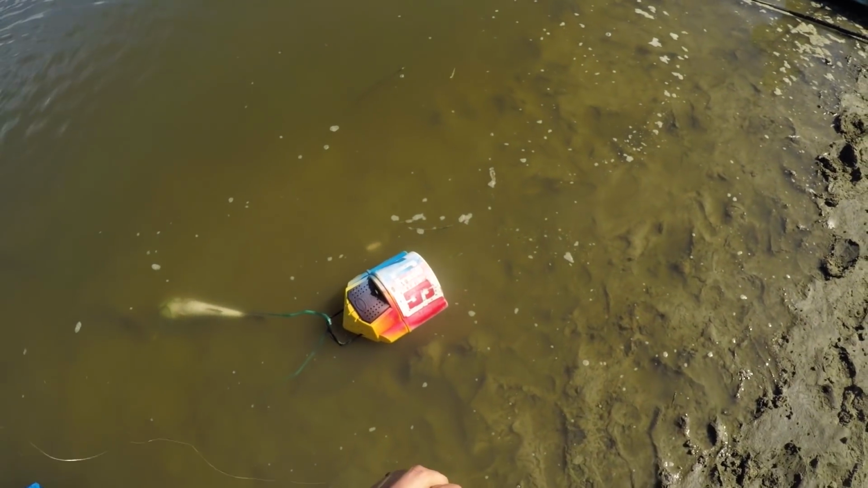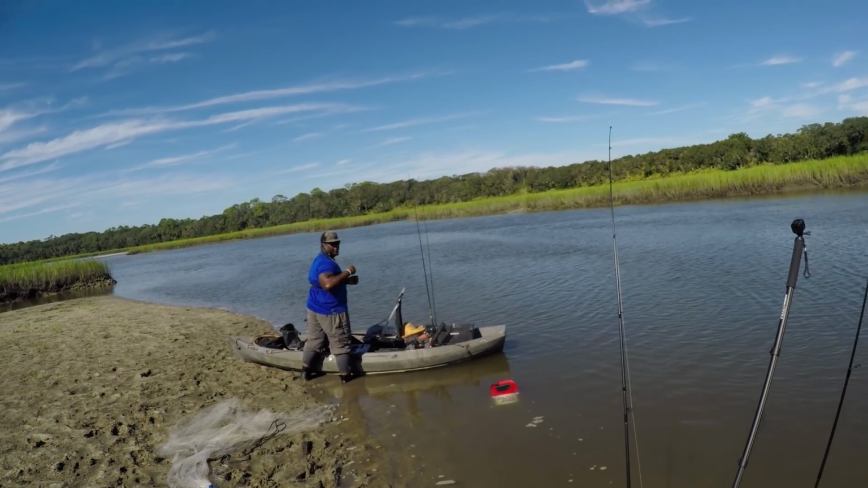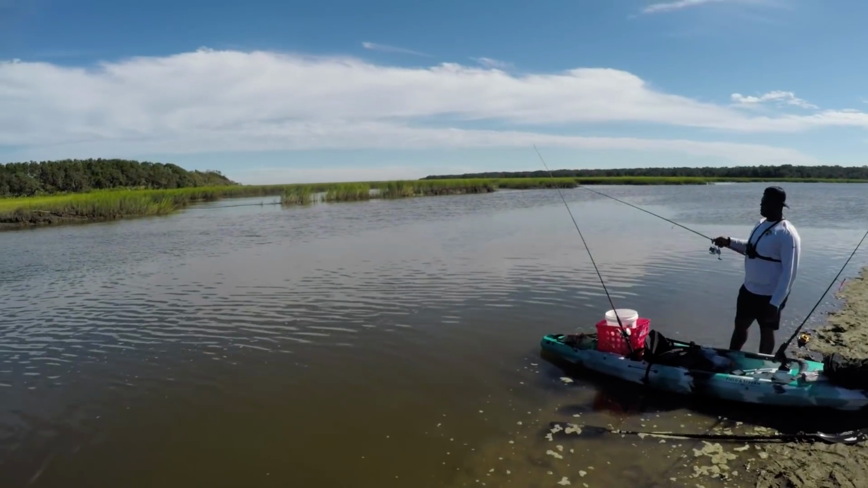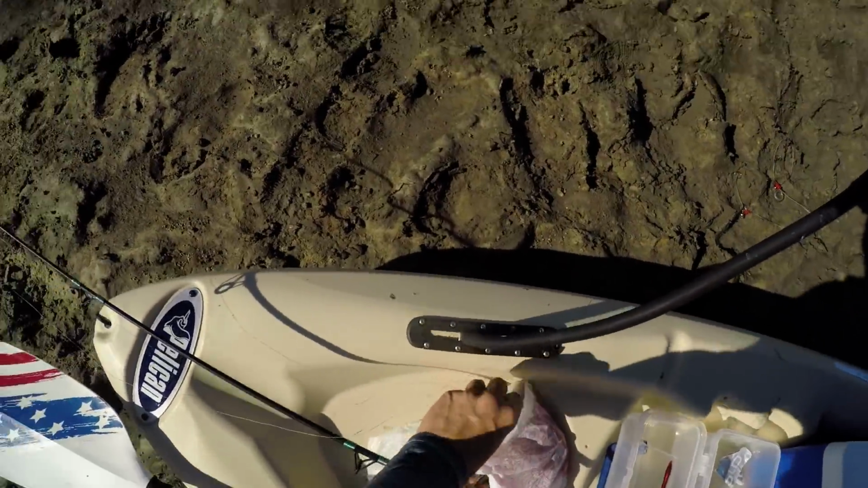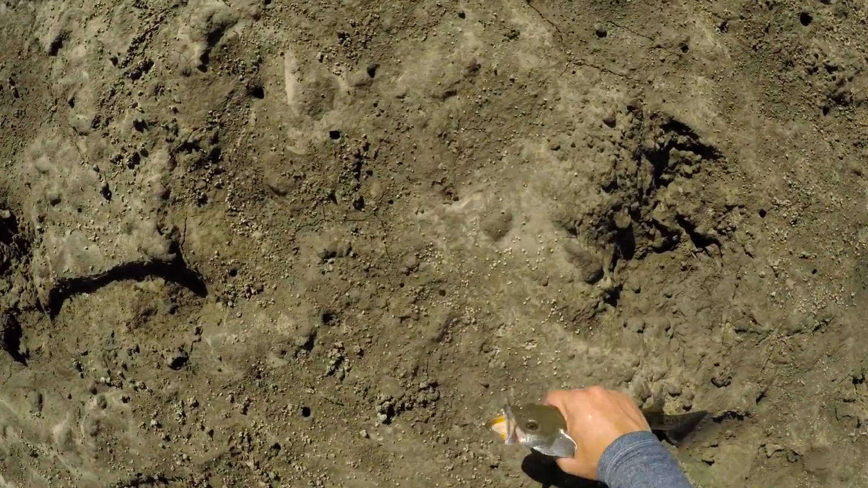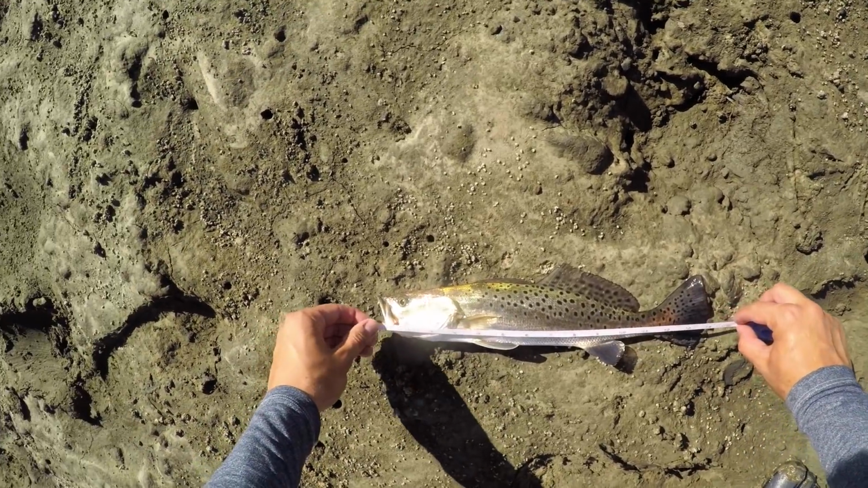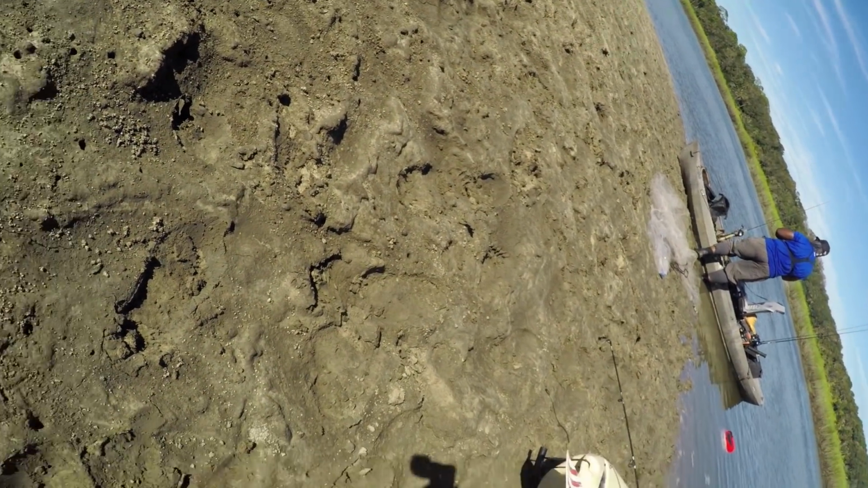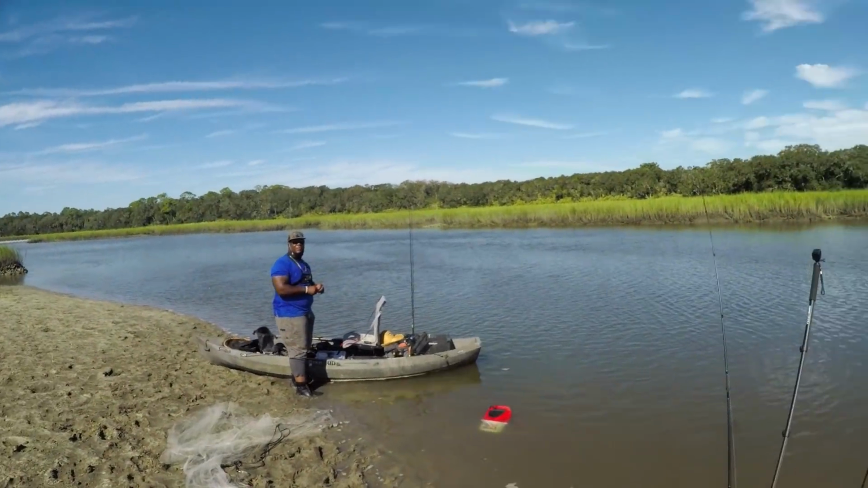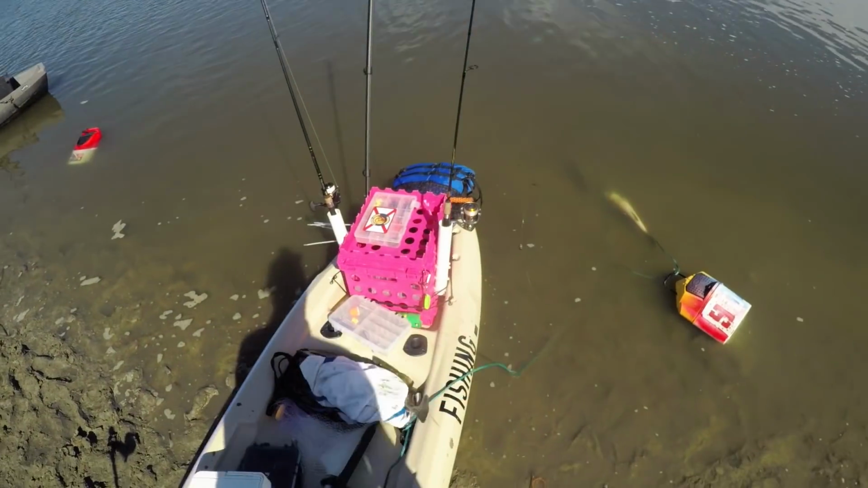Okay, that's 15 to 20. 15 is minimum, not a foot. I might be under. Oh, you're right. Come on. You're 100% sure it's 15? That's the trout god. 14. All right, well, okay. That's cool.